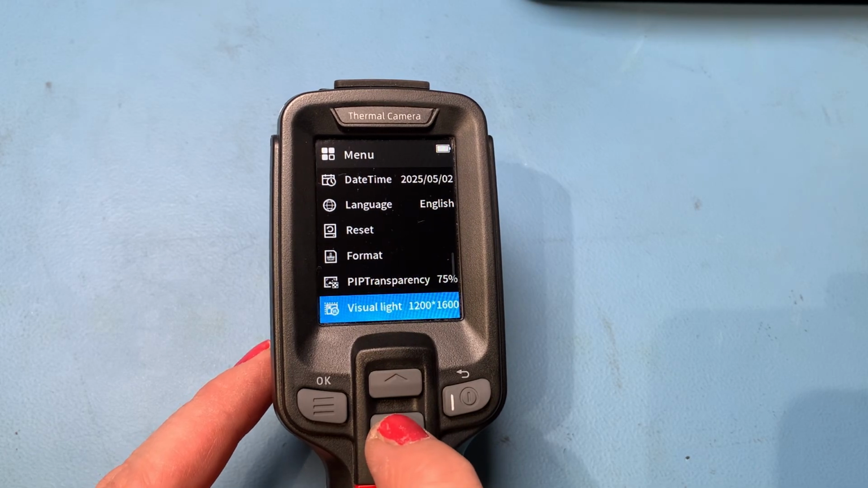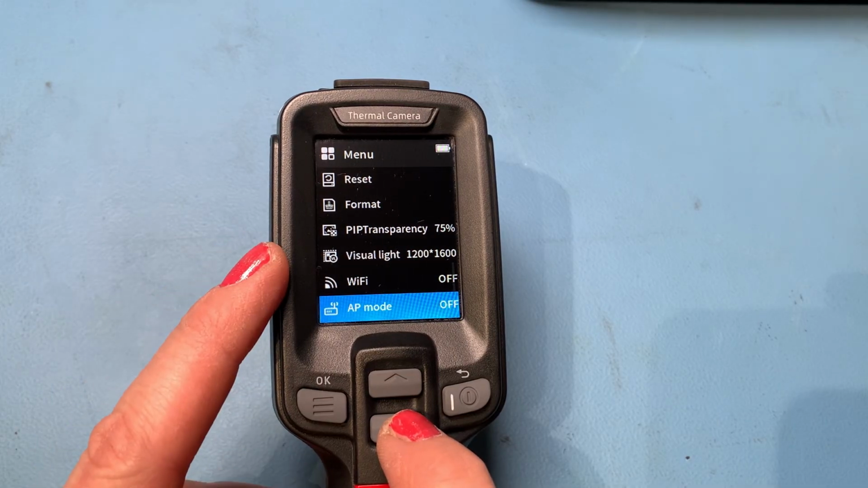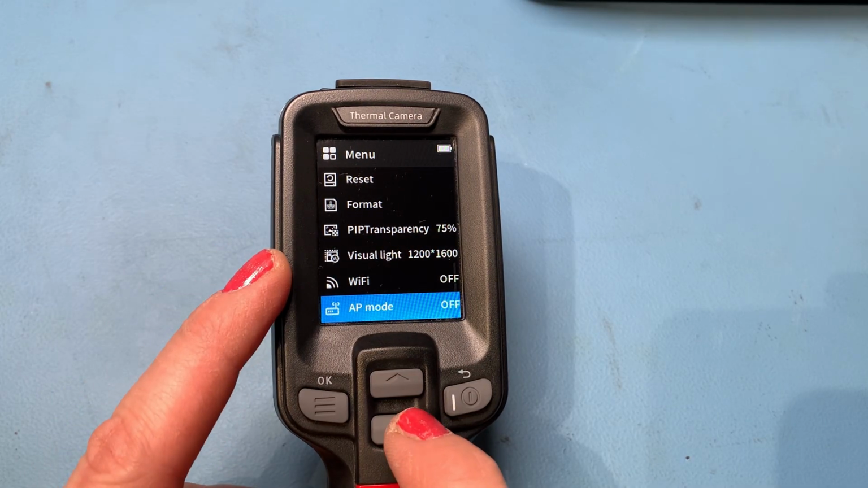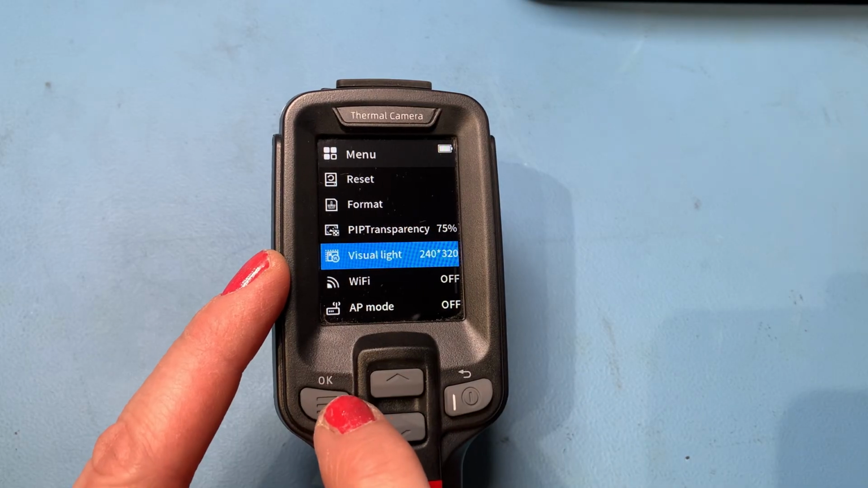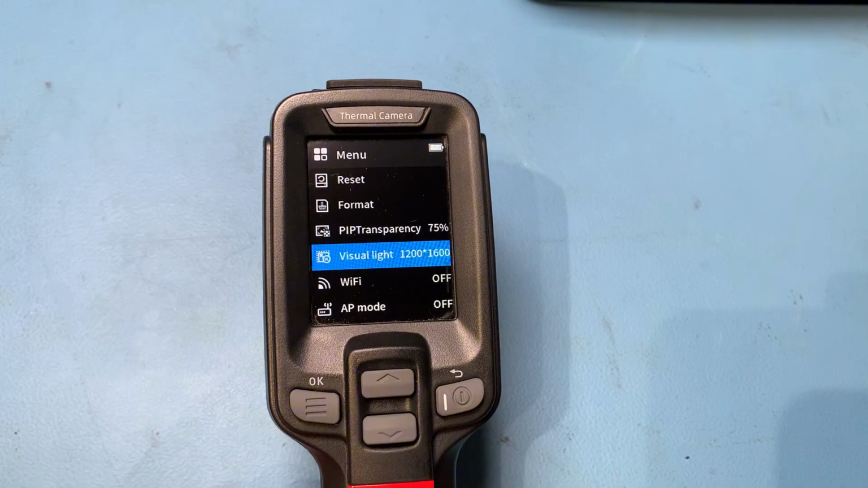You've got date and time, language, all the usual stuff. Format your SD card. You've got the transparency for your picture in picture and the resolution for your visual light mode. So you can have it as 240 by 320 or 1200 by 1600.